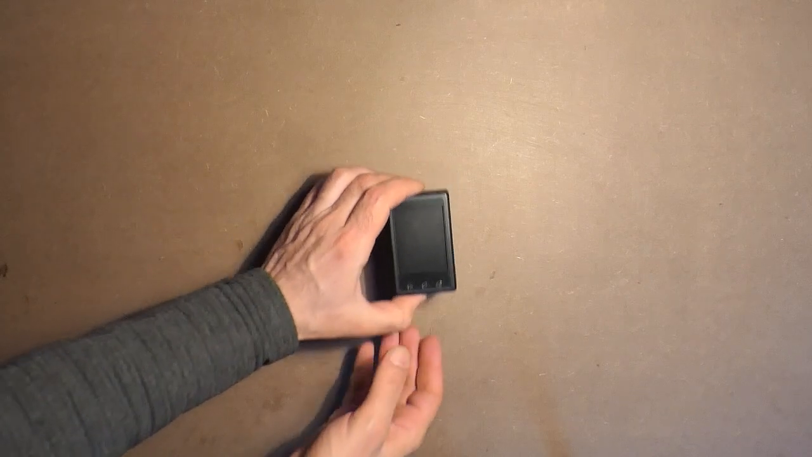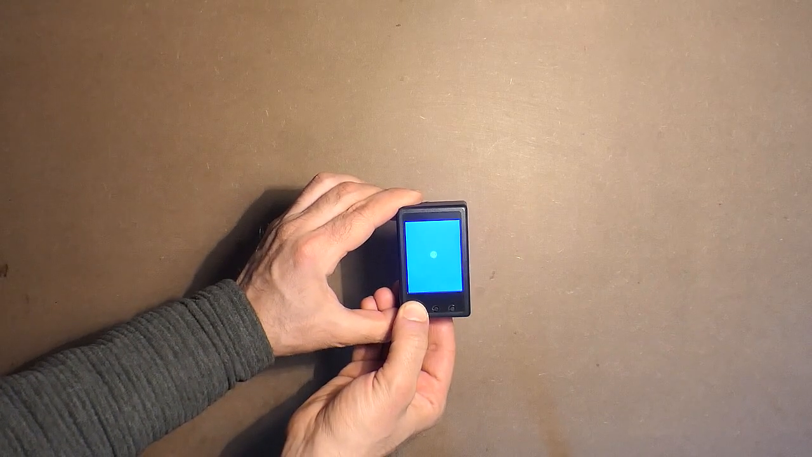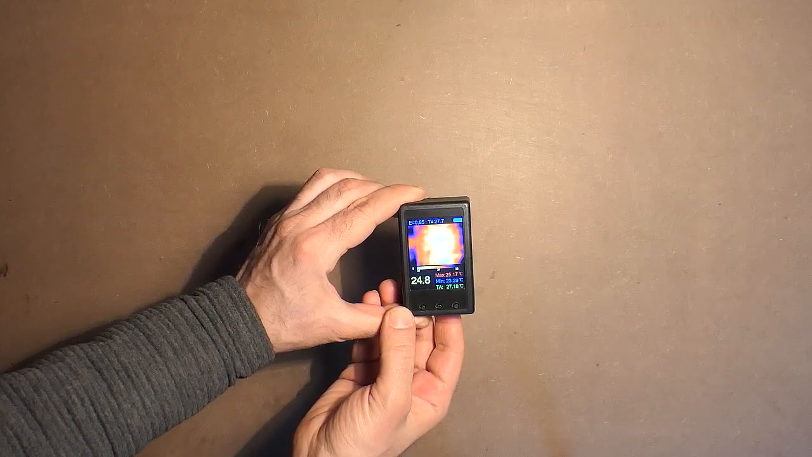It can measure from -40 up to 300 degrees Celsius. The frame frequency is 8 Hz and the capacity of internal battery amounts to 1000 mAh. Let's turn the device on. Long press, logo, and here we have the screen.